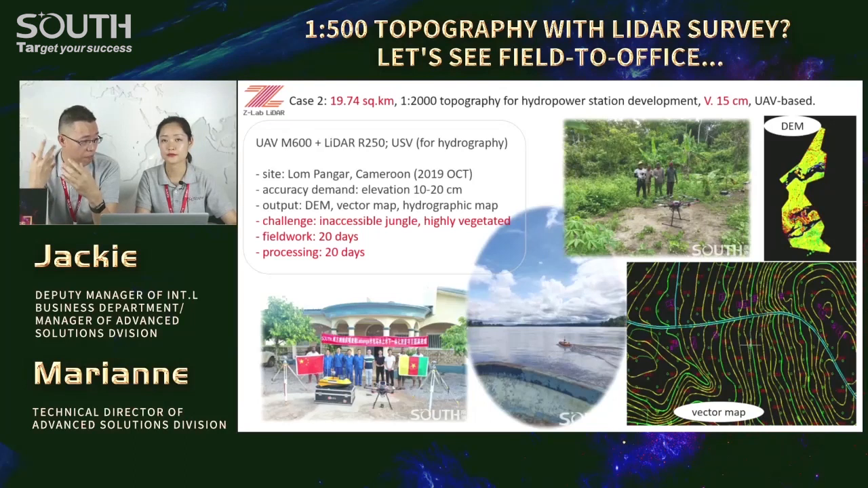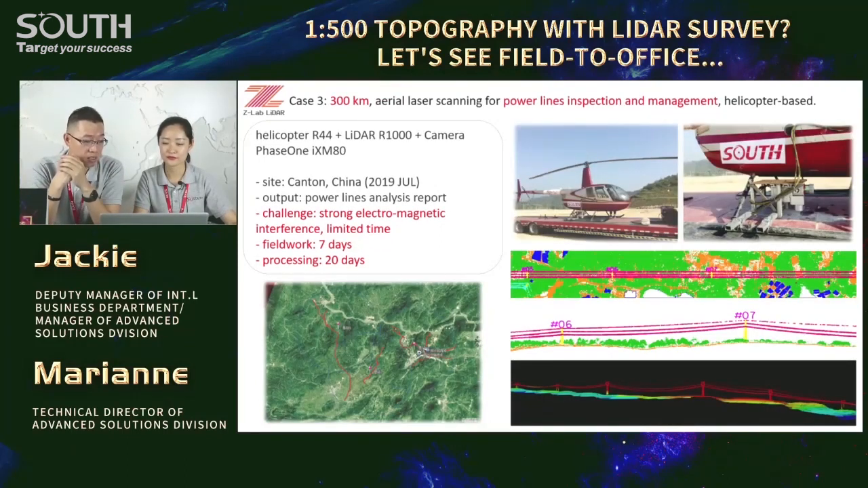Well, next, laser scanning for power lines inspection and management. Due to strong electromagnetic interference, it was not good for UAV base, so we did it with helicopter base again. And the output is different from our routine topography. It's a power lines analysis report. We can tell the damaged wires or damaged parts in the facilities. I can see the power lines clearly in red. Different type, different outputs from our topography.